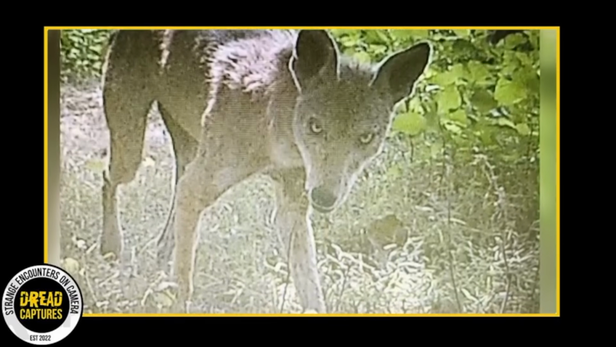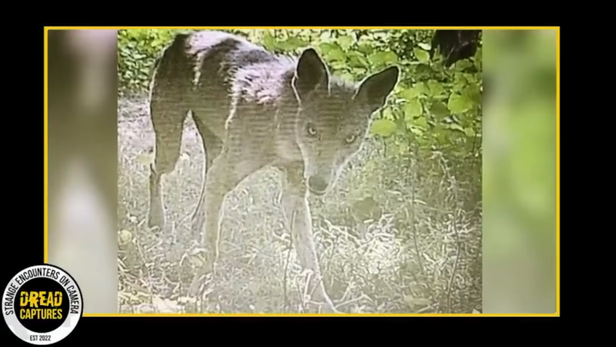A mother deer used to hang around the trail cam where this was captured until this strange thing started showing up.